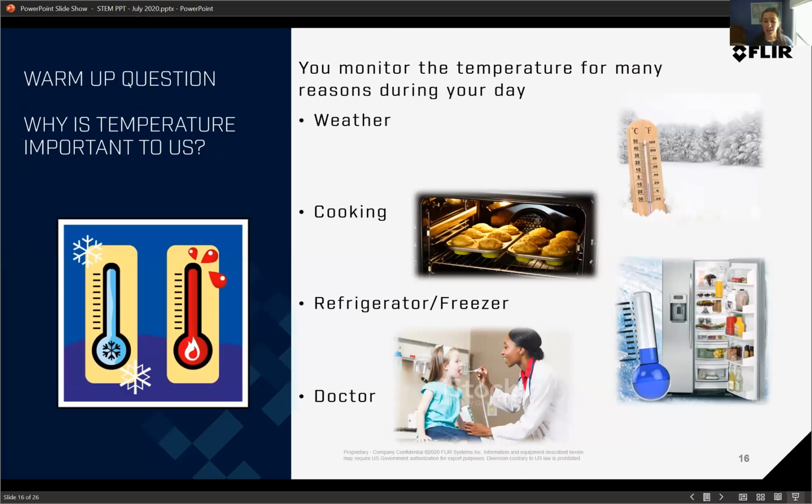So I've been talking about temperature, and there's lots of applications for temperature. Obviously, you want to check the weather before you go outside. You want to know how to dress if you're going to be outside for a long time and not just running from your house to the store. You might need to put on more hats or gloves if it's cold out. You might need to wear a nice summer dress if it's warm out. So you want to make sure you're dressed appropriately. So that's one of the reasons we need to know temperature.